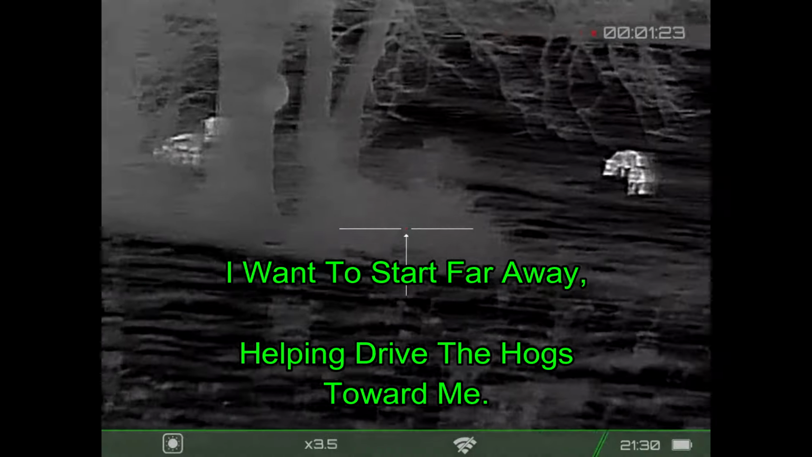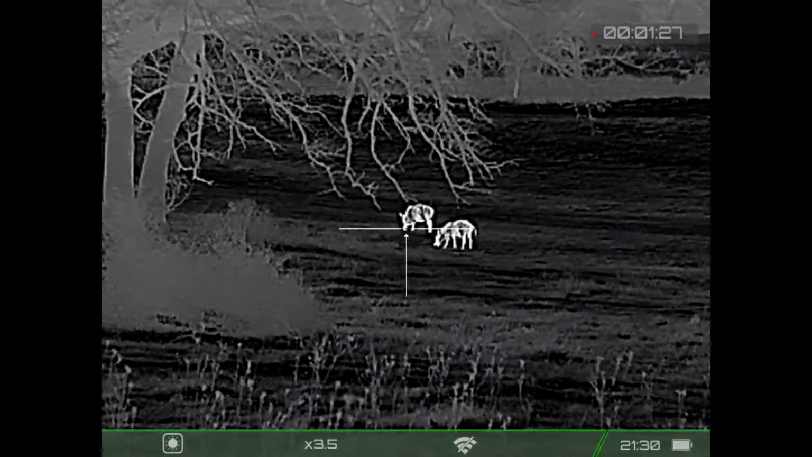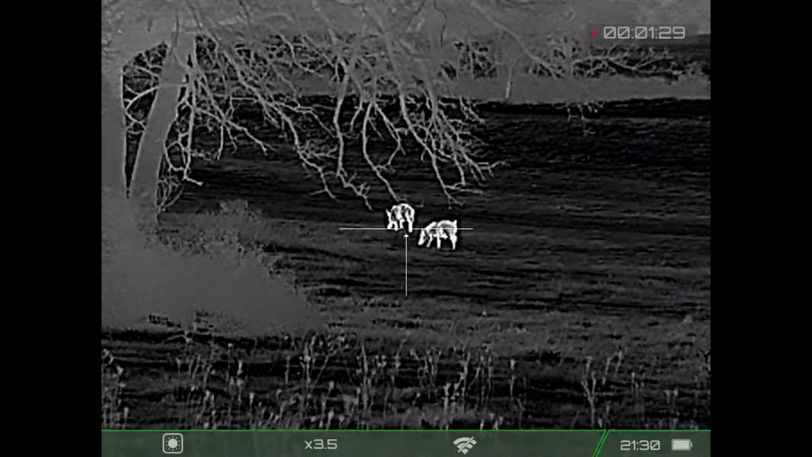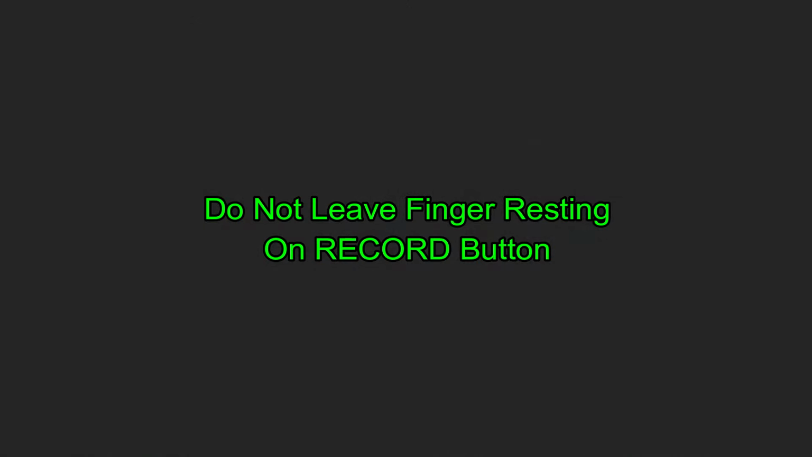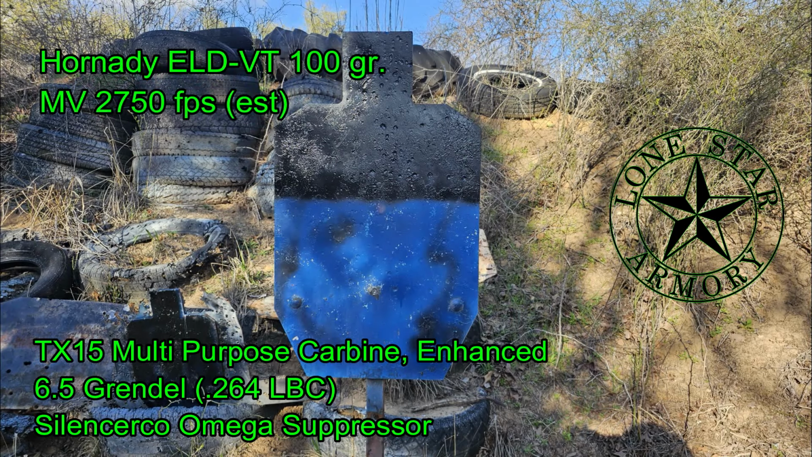So what I think I'm going to do is start with one of the far hogs, whether I start on the right-hand side or on the left, I haven't quite determined yet. But there is another factor at play, and that is I'm using some new ammunition. Once again, I had a problem with the finger on the scope. Won't be doing that anymore. I'm shooting some Hornady ELD-VT 100 grain bullets.